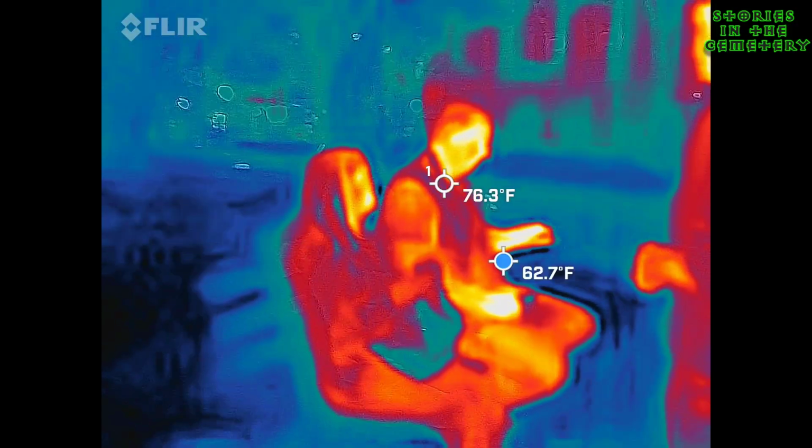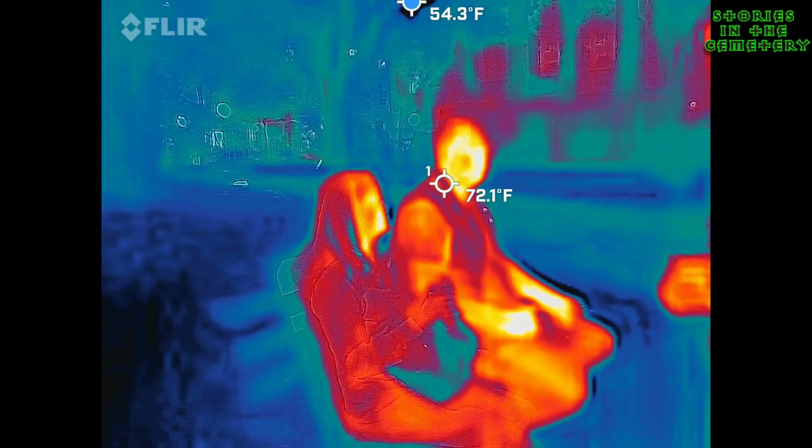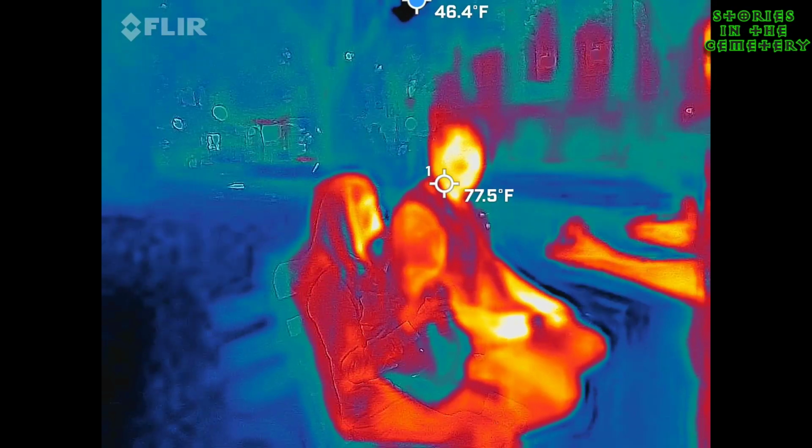I also keep an eye on everybody's breathing to make sure everybody's okay during this. I do not write anything down, so that way I can stay focused on the both of you.